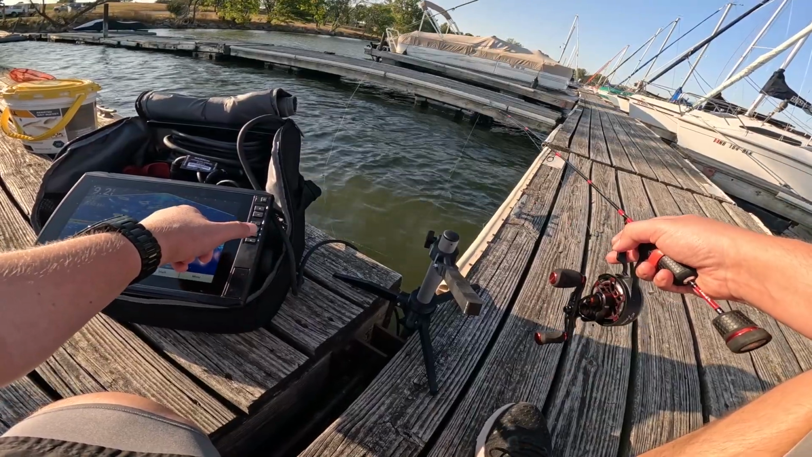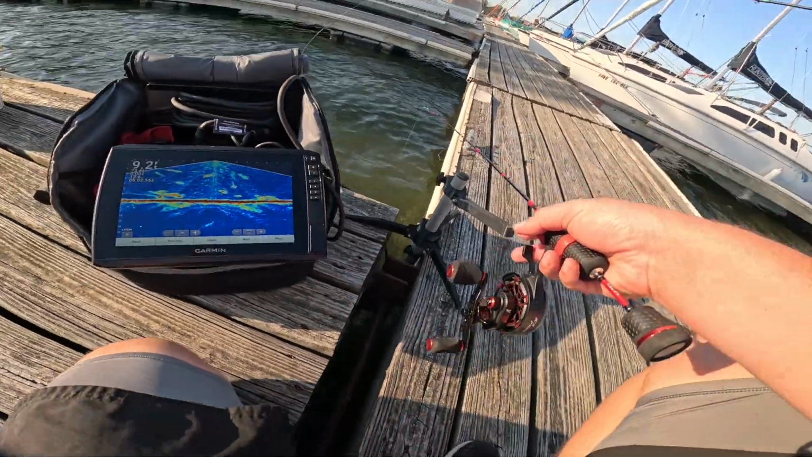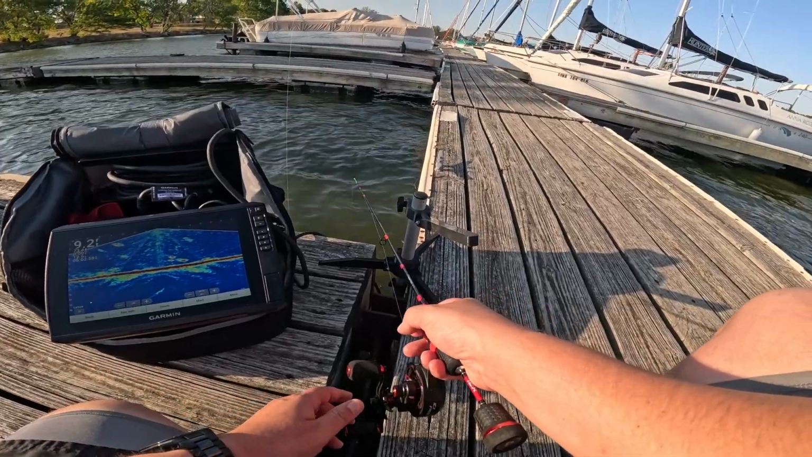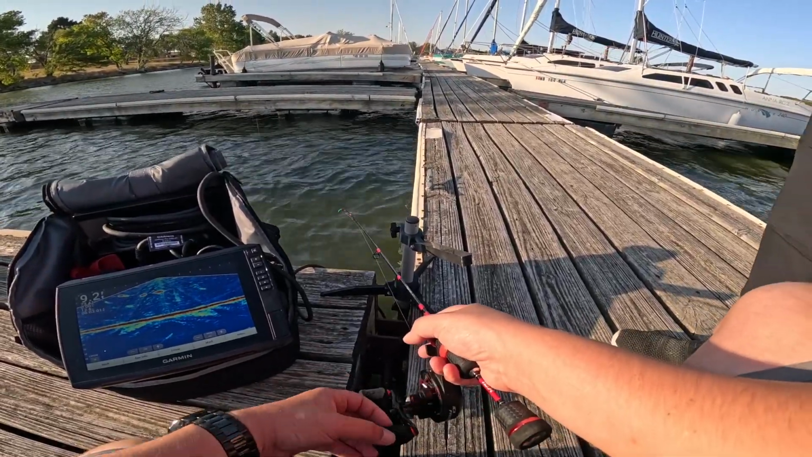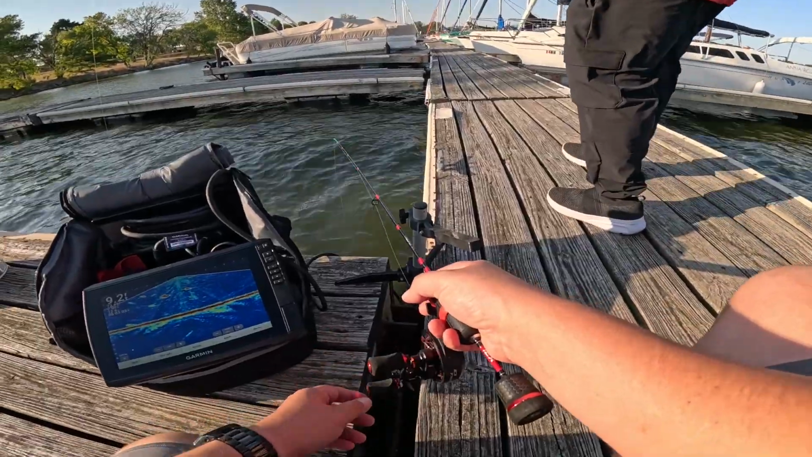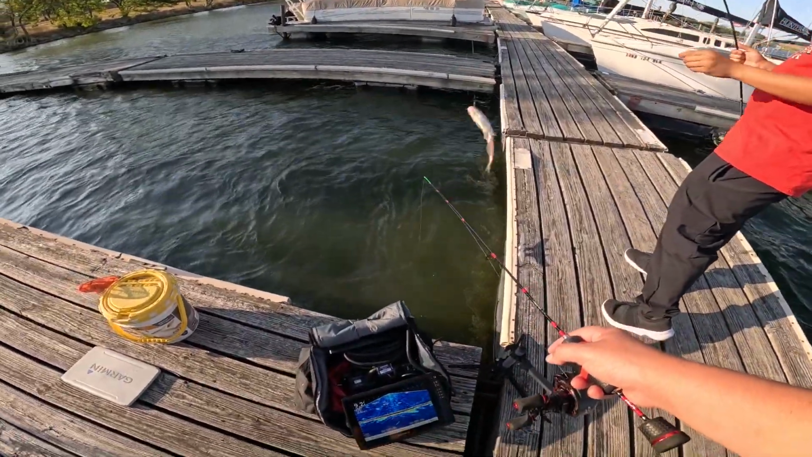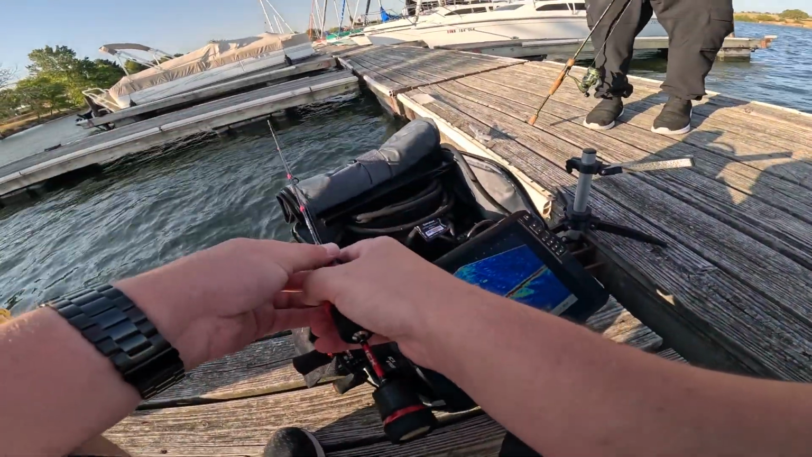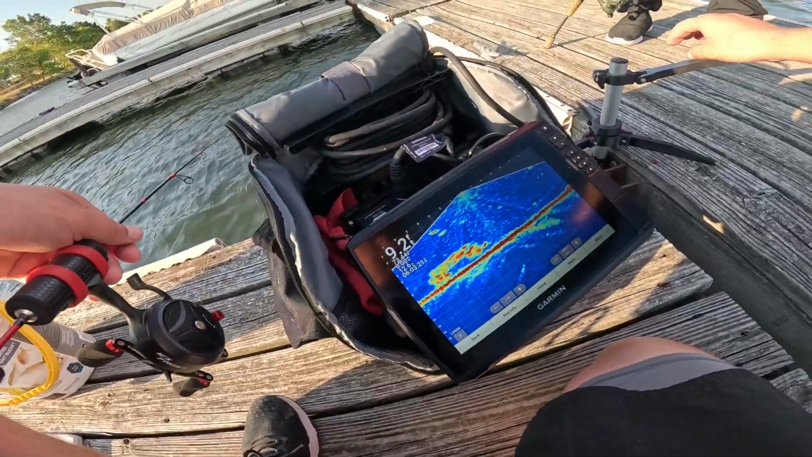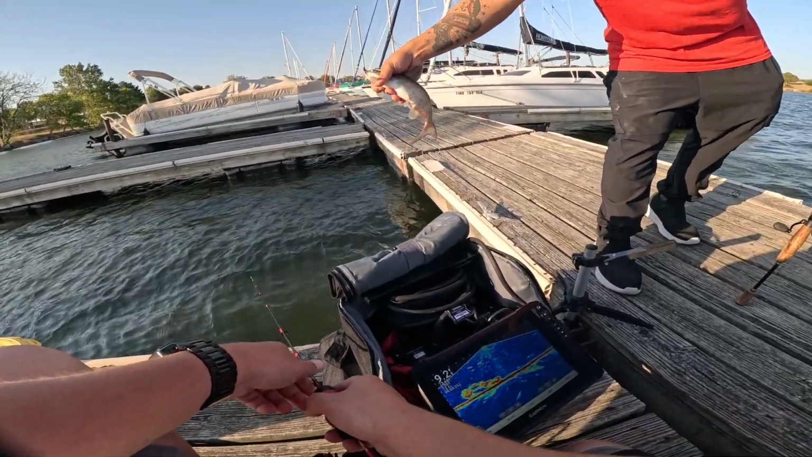There's mine. There it is. We're right by each other. This looks like a tangled mess. Damn it, bro. I wanted the... Oh, what is it? Crappie? Little channel? Nice. Not the one I wanted. Okay. Nice. Pretty little guy.